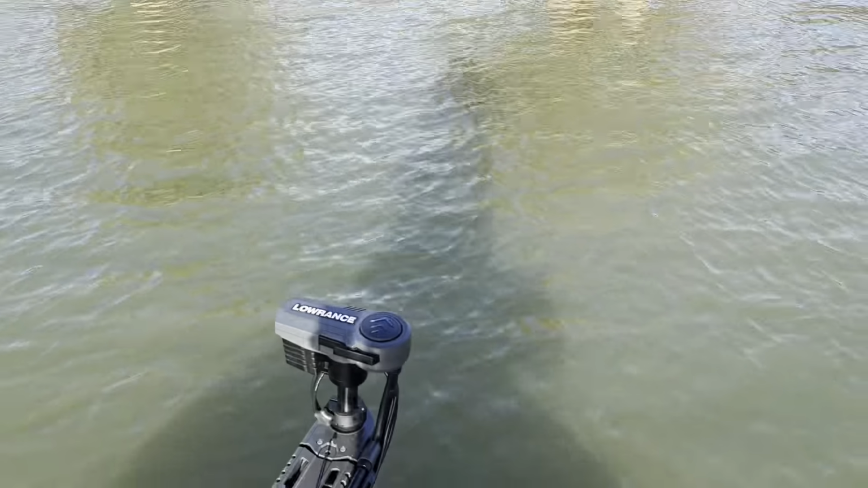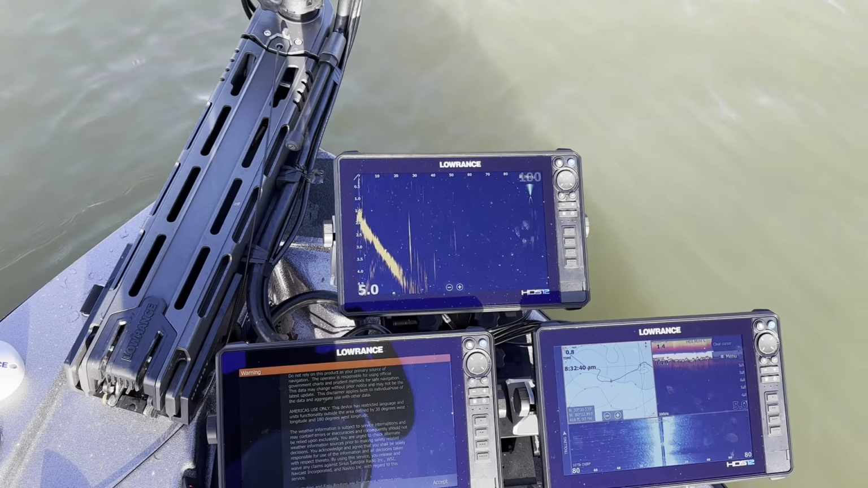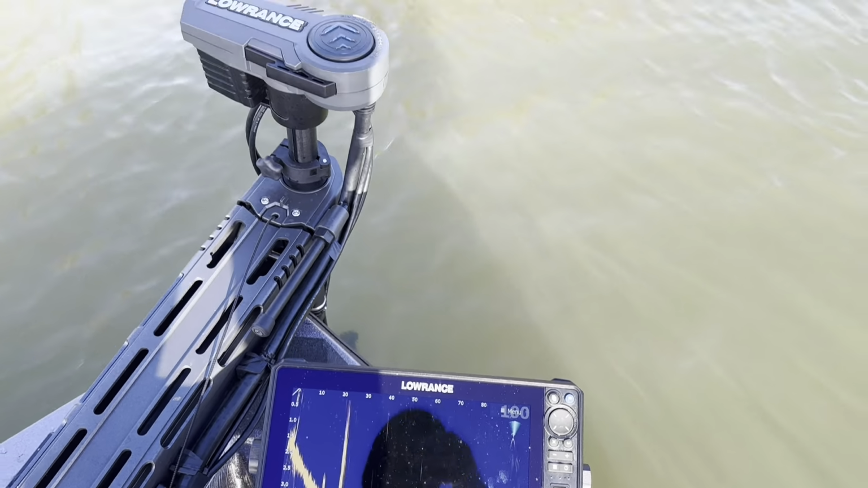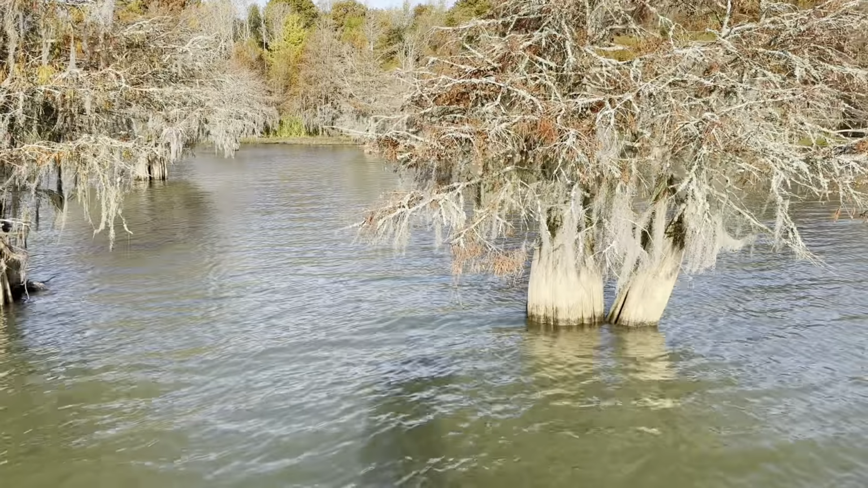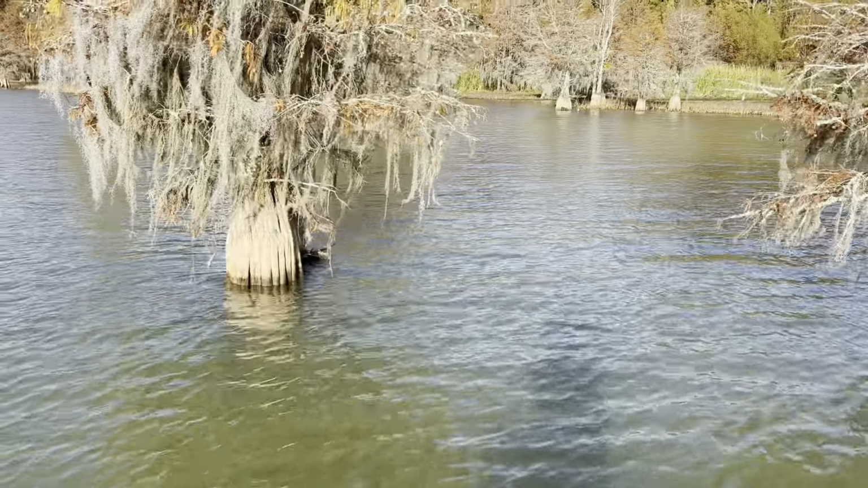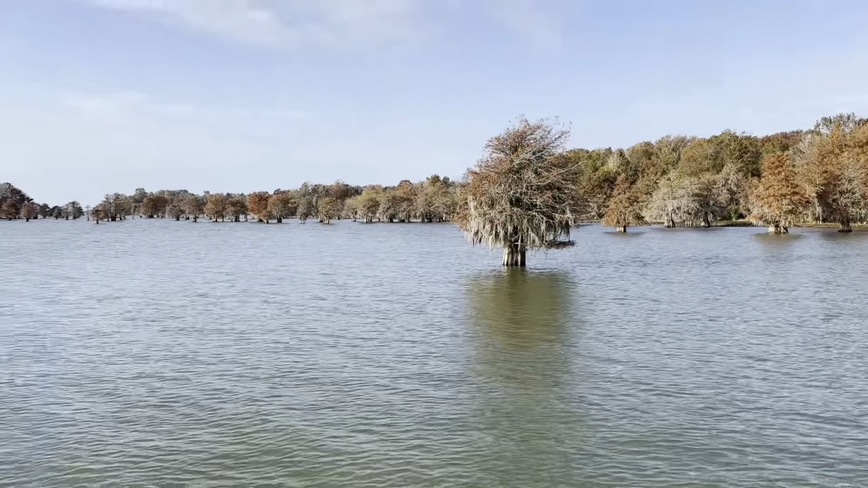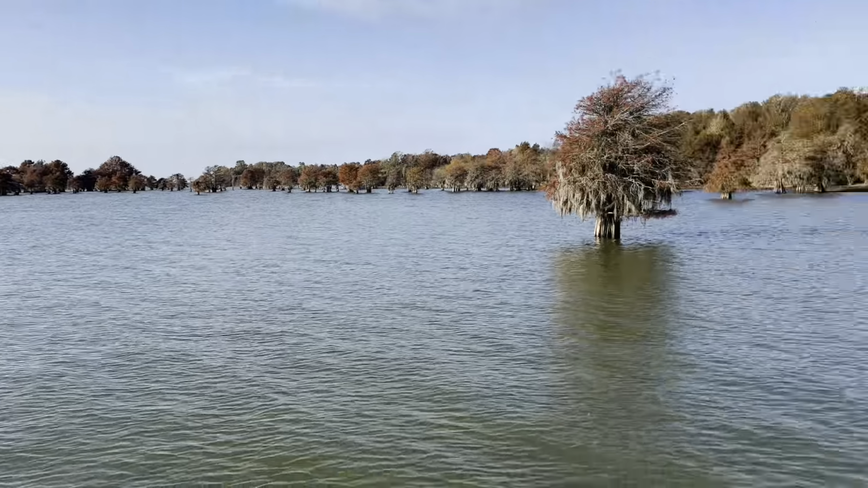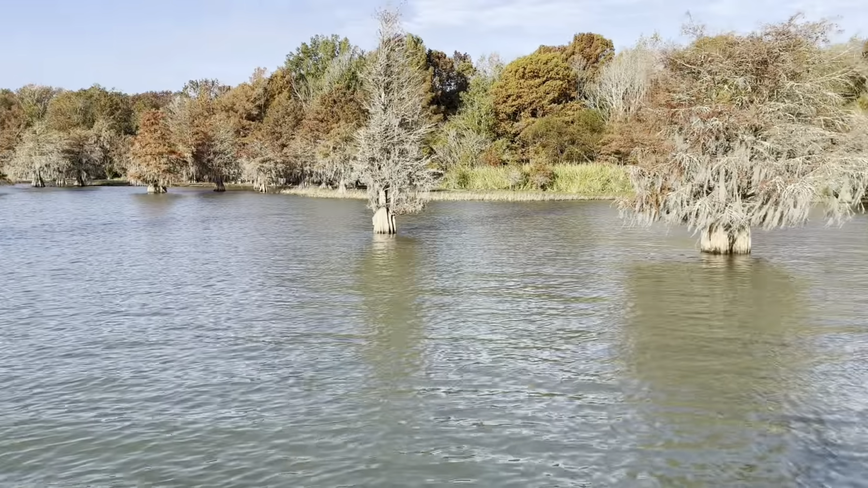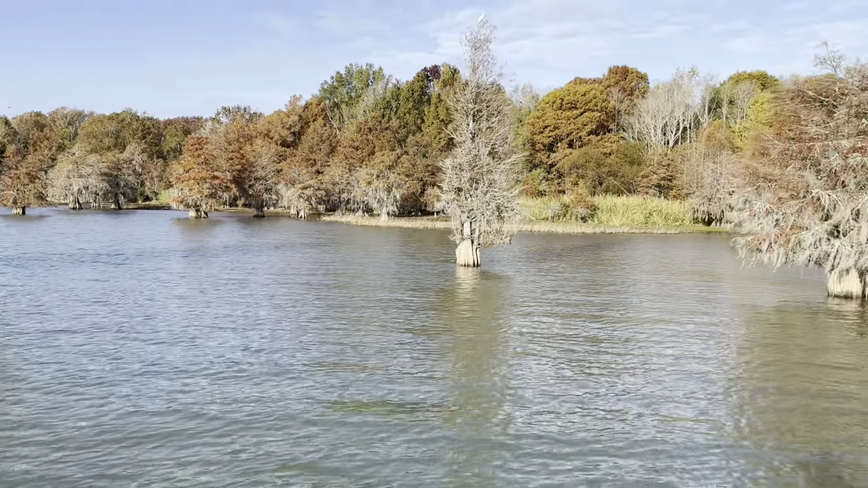All right, we're checking out some cypress trees here now. You can see on the active target, we can look at them over there. There's one right there. There's actually a fish out in front of it too. But you got these guys, and what I'm doing is paying attention to the depth around these. I'm trying to find if there's any that stick out a little bit further, or a grove of them like that. If they're a little bit deeper, I think those pre-spawns are gonna want to set up on that. So that's what I'm checking out and looking for.